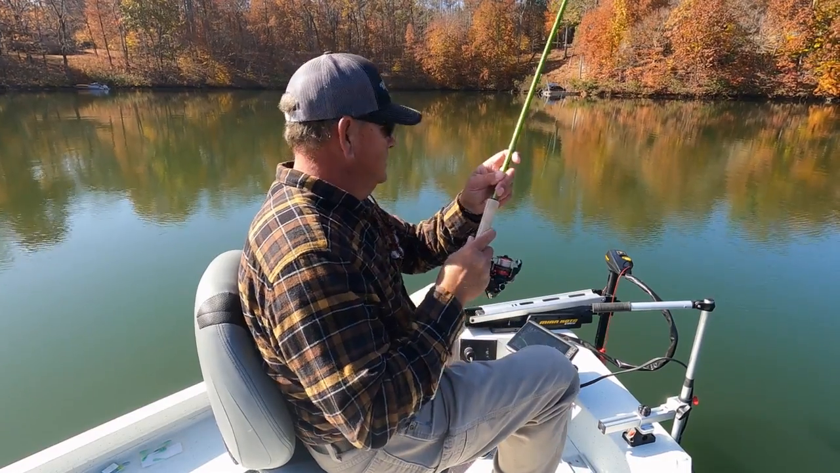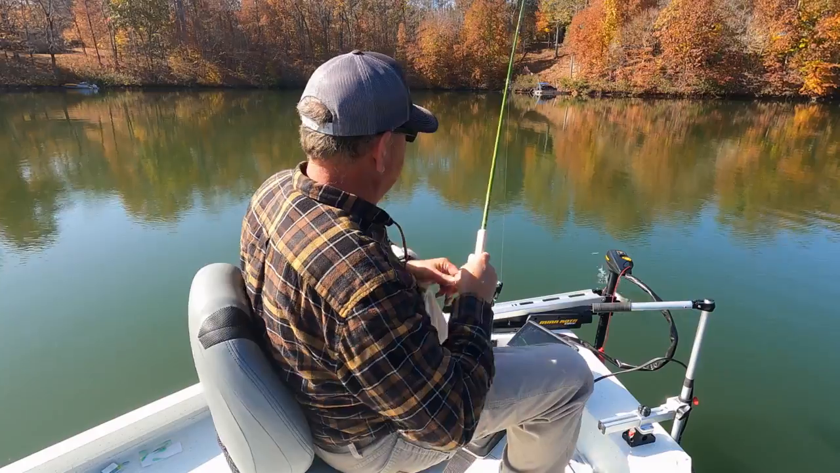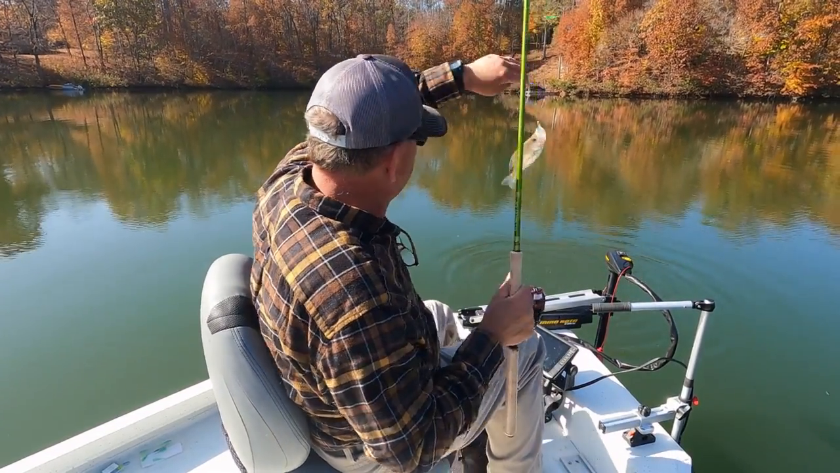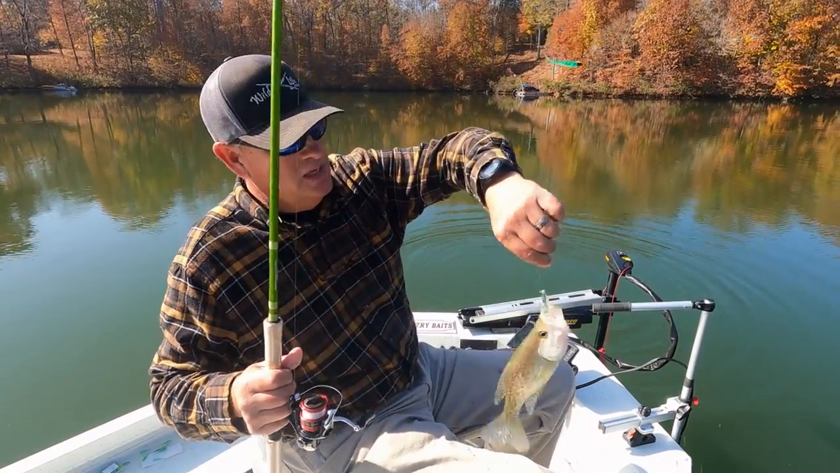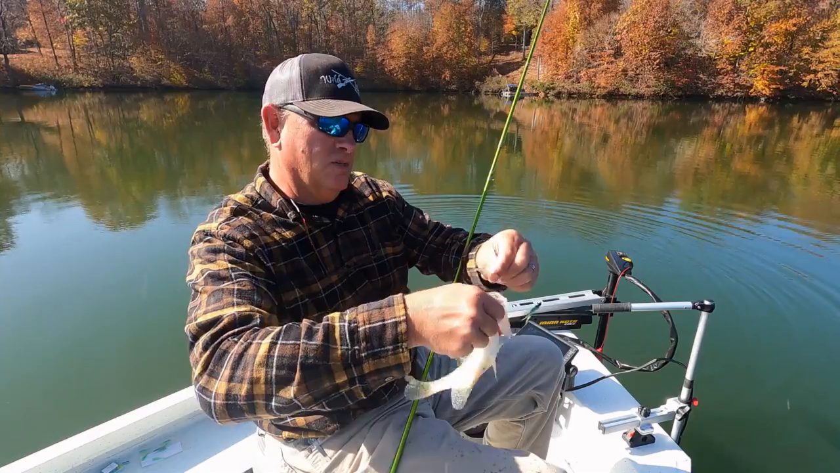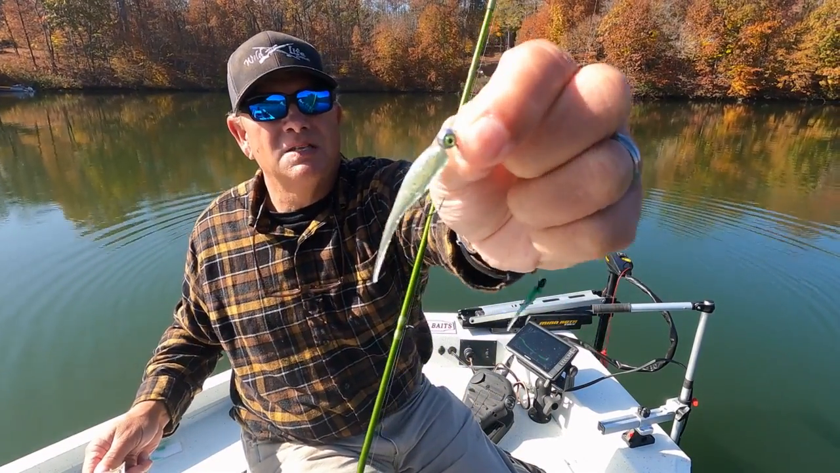Uh-oh, I got him out. He hung me up in the brush pile there a second. I was hung in the brush pile. He wrapped around it. See, he hit that dipstick color. That green color has been a good color this morning. Lake Country Baits dipstick color. Boom.